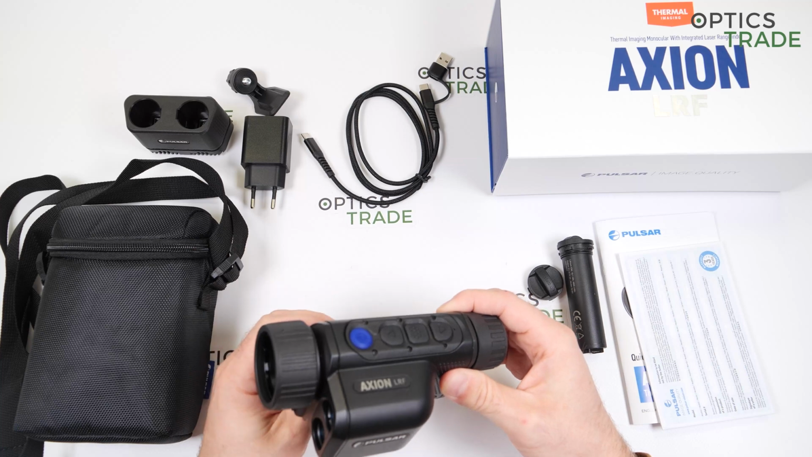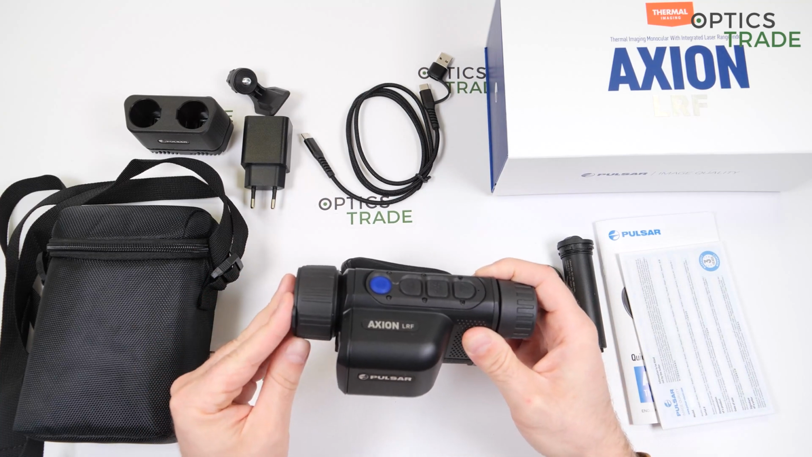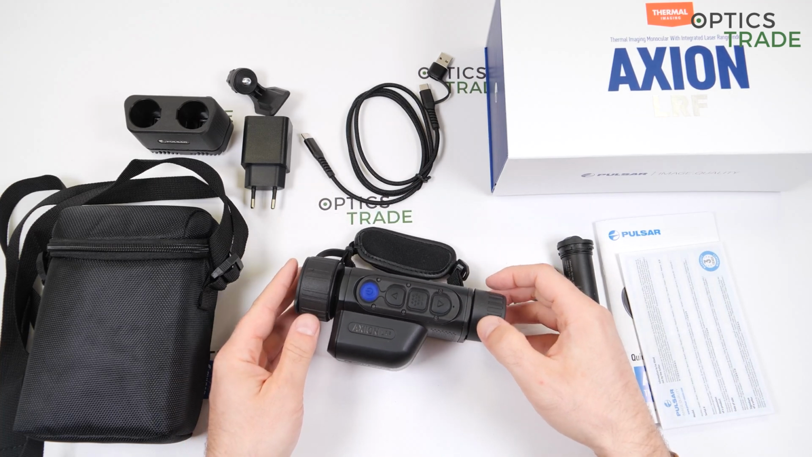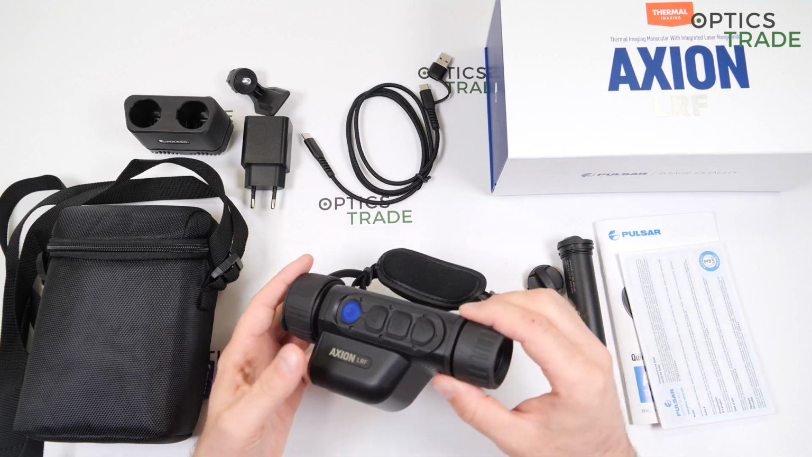Okay, I think we can go to the sweet and sour of this model. So I will go first through the sweet, what I really like about this device. And what I like is the build quality and the size.